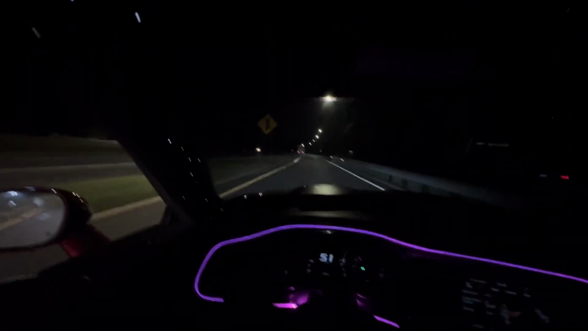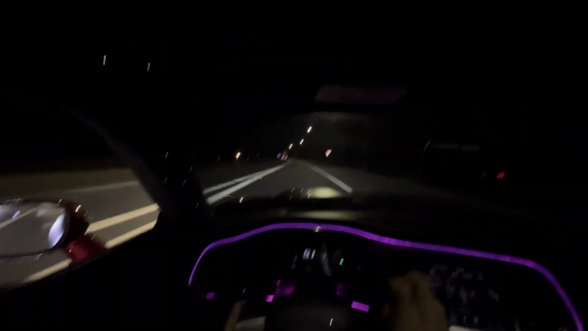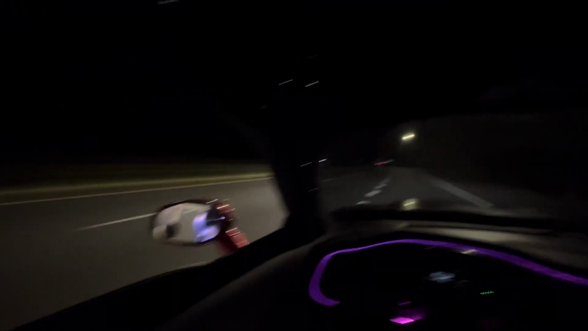Even though we are in Mexico, I'm not gonna go too crazy above the speed limit, the imaginary speed limit. I'm gonna keep it calm, but I'm gonna still make it rowdy. Feel me?